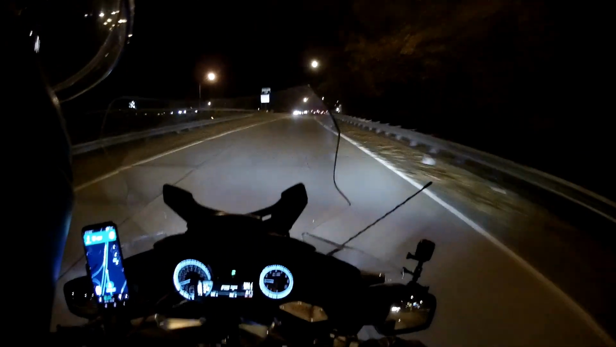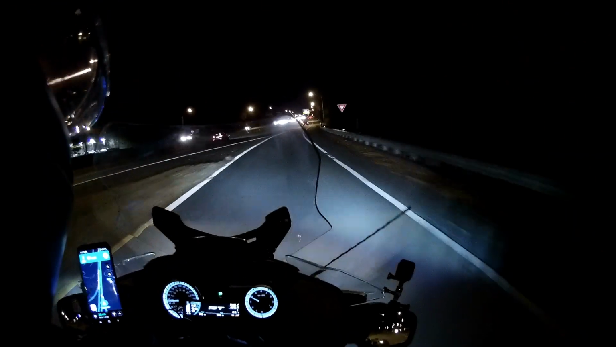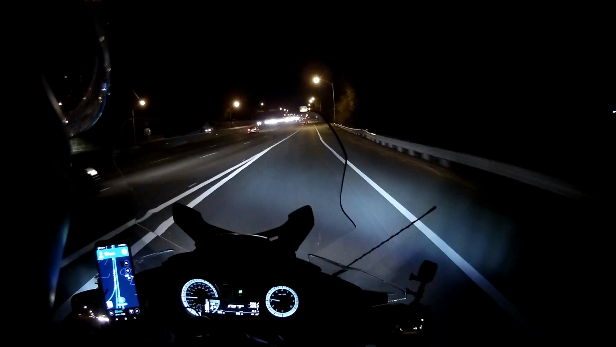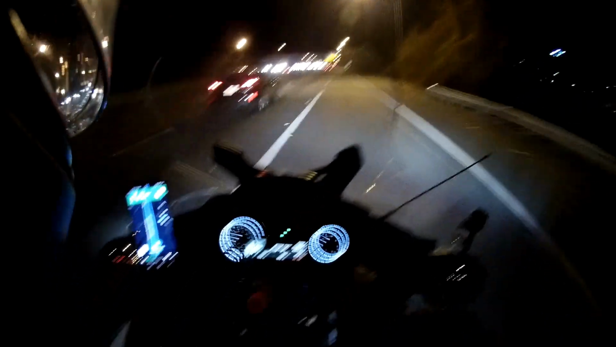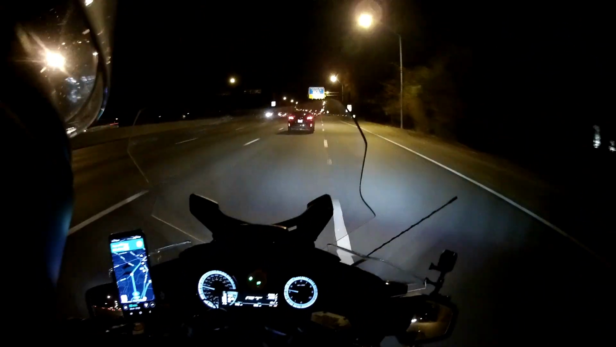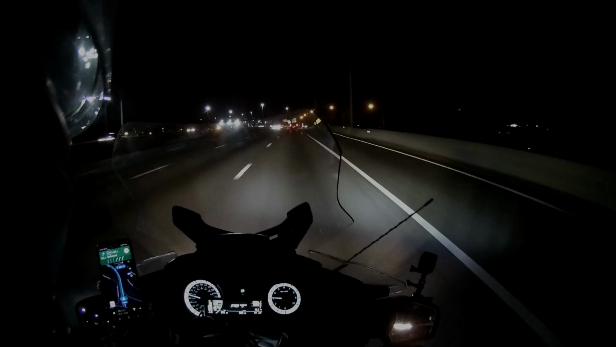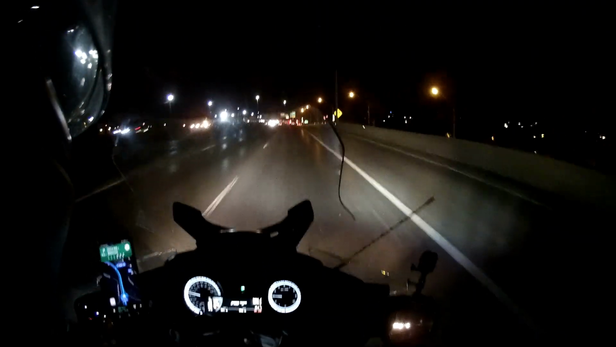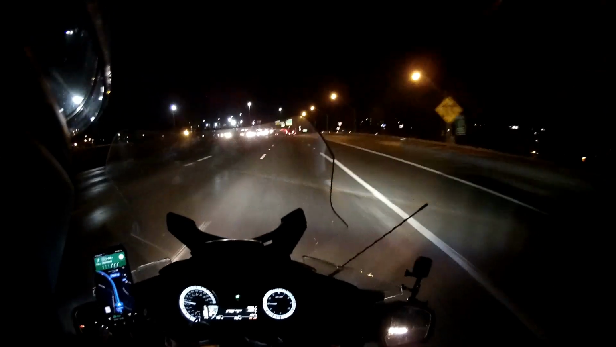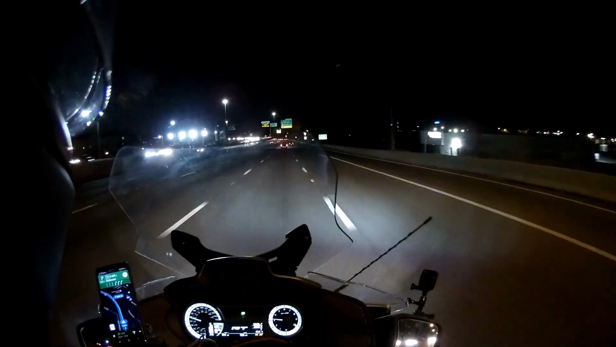The gloves I have on are 3DO gloves, but they don't have the connectivity pad on the finger, so I couldn't turn the GPS off anyway. And the GPS is connected via Bluetooth to my Cardo Packtalk Bold, so it's talking to me the whole time. I also have the radio playing in my ear.